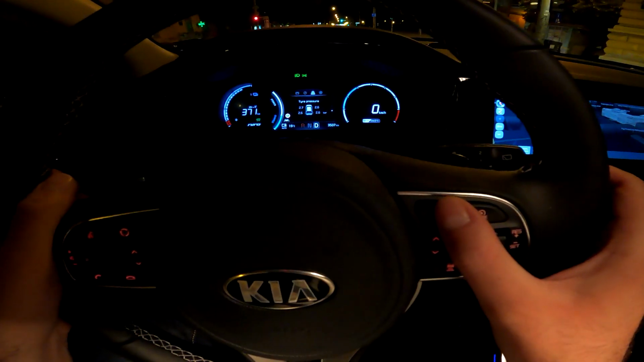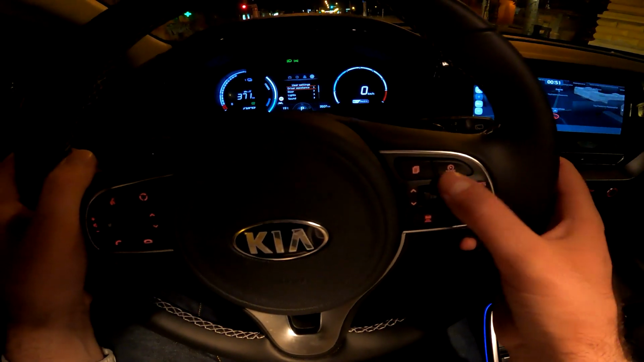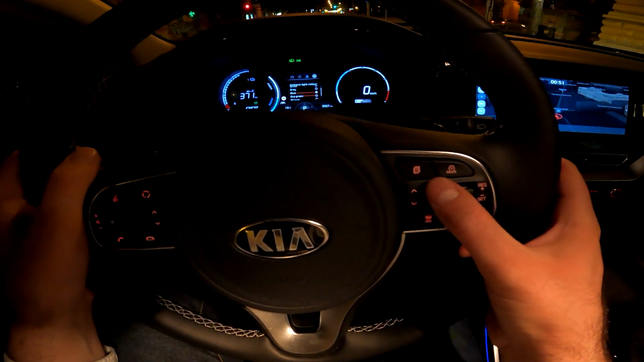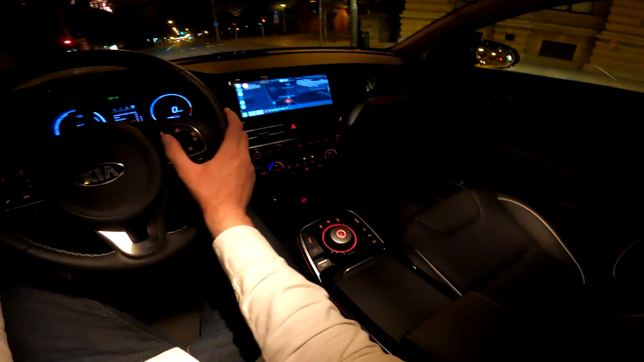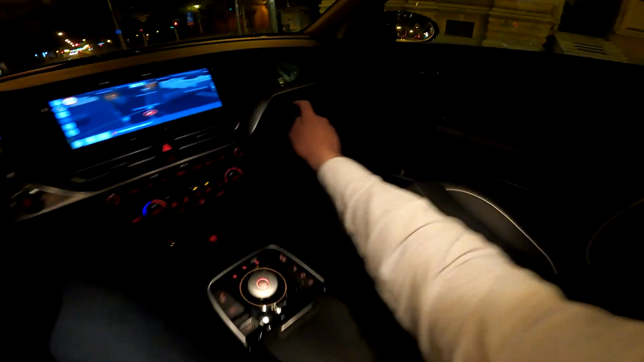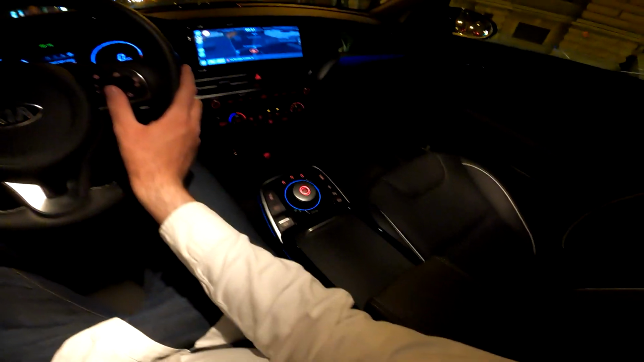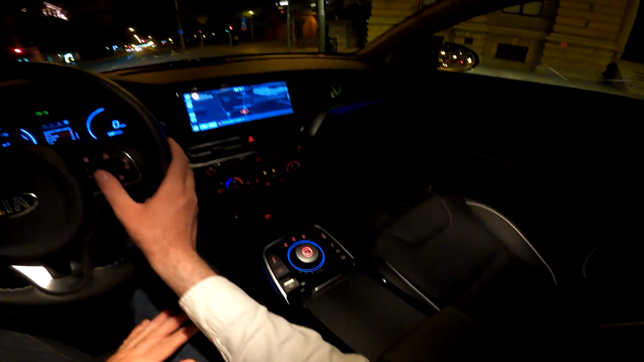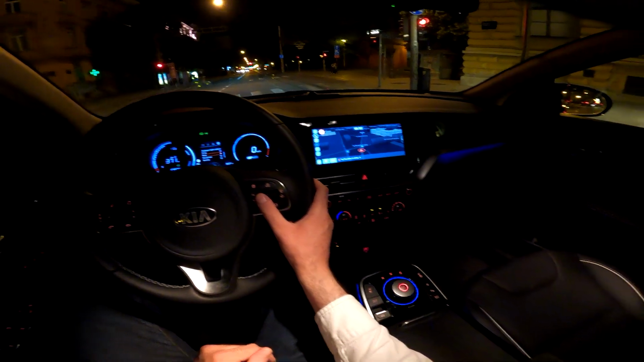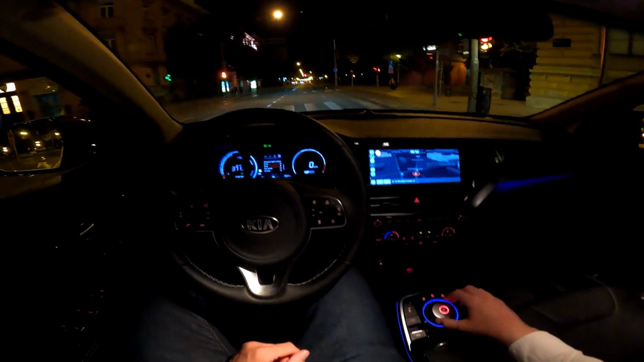In order to access them, you go here, and the car needs to be in P, lights, ambient light colors, so you can put it to red, for example, bronze, and this is also illuminated, eco green. It looks greenish in person, but in the camera it will look more blue, and this is the real blue, and it's my favorite.